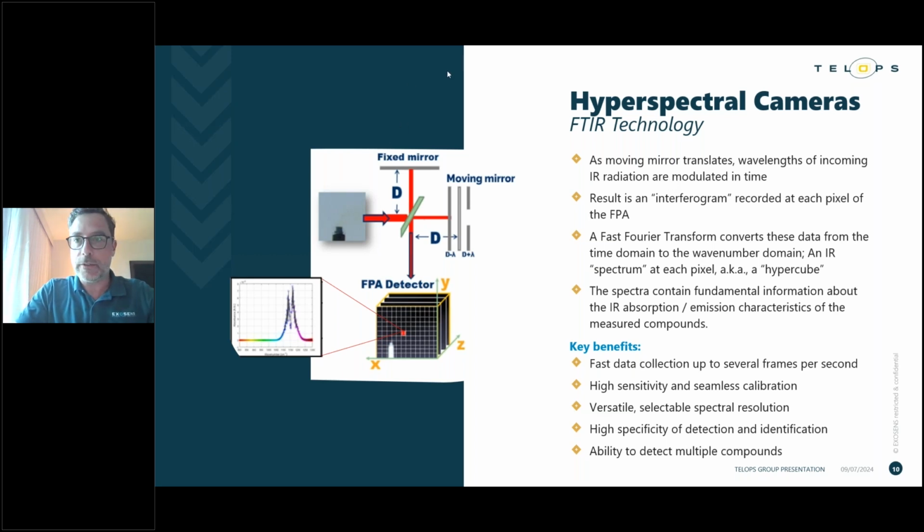So here I made a little sketch of how the instrument is working on the inside. At the heart of the hyperspectral camera is what we call an interferometer. So this is a Michelson type interferometer. On the left you have the scene. The photons from the scene enter the instrument and encounter what we call a beam splitter.